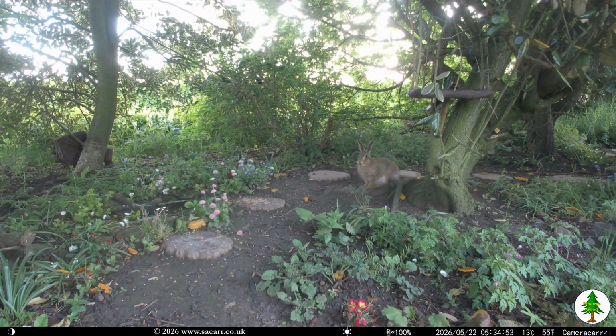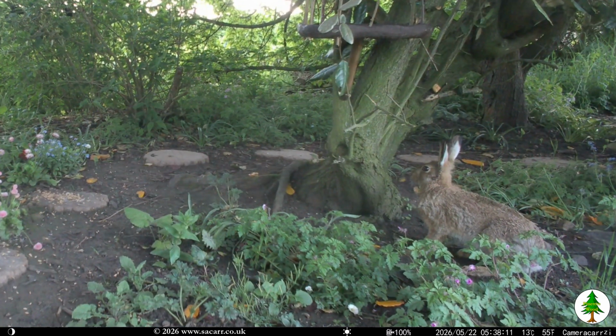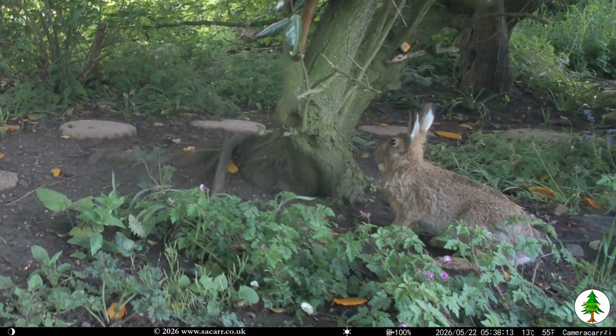On the 22nd, there were more hare visits. It was usually seen not far from the olive tree, and normally left the side of the wood, heading towards the farm fields. They are moderately bold, but sudden movements, such as a magpie arriving, will startle them.